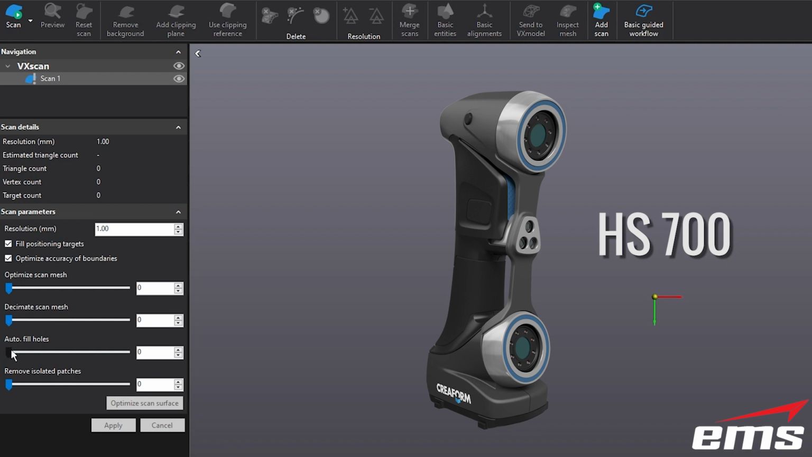I would not autofill holes. I would not bother removing isolated patches. You can always clean that up later if you need. And definitely do not optimize the scan surface, because most of these commands are going to alter the scan data or change it. And if you're doing inspection, you don't want to be doing any of that stuff if you can help it. So keep most of these things turned off. Definitely don't optimize the scan surface. Optimize accuracy of boundaries is fine. You could leave that one on, and then that's it. So go ahead and just hit apply in this case for the HandySCAN 700.